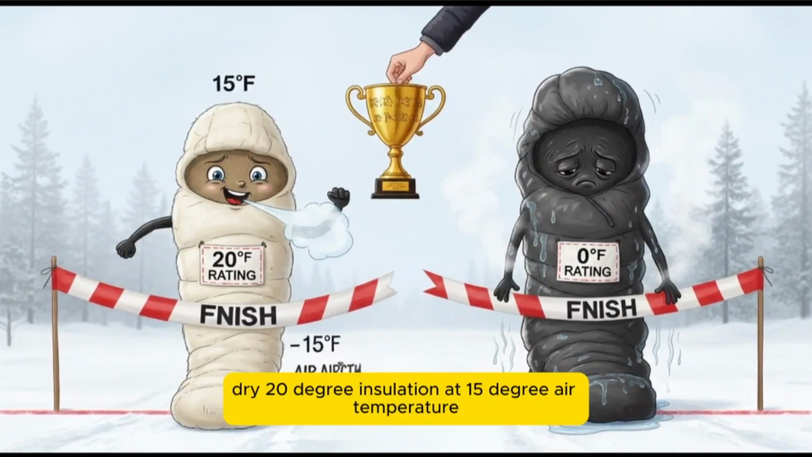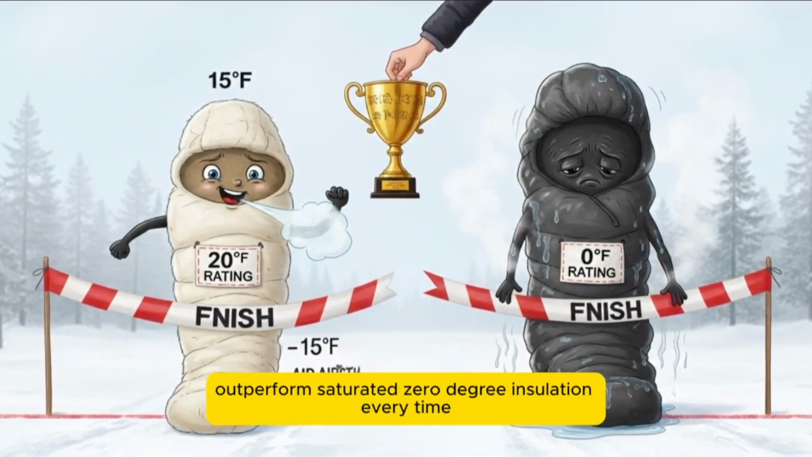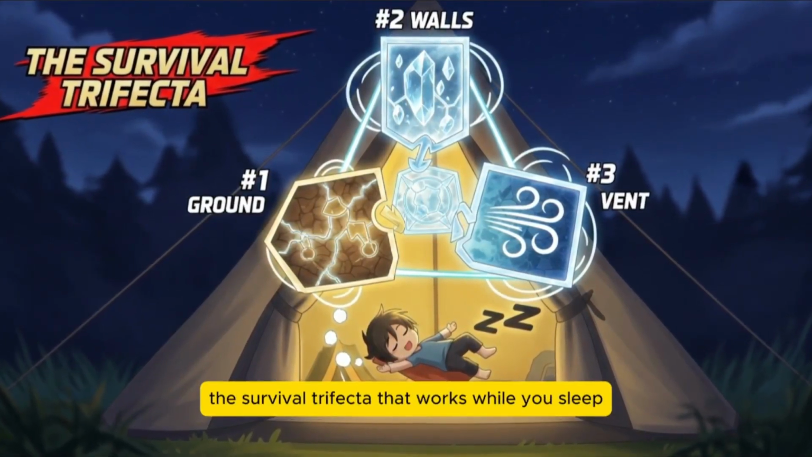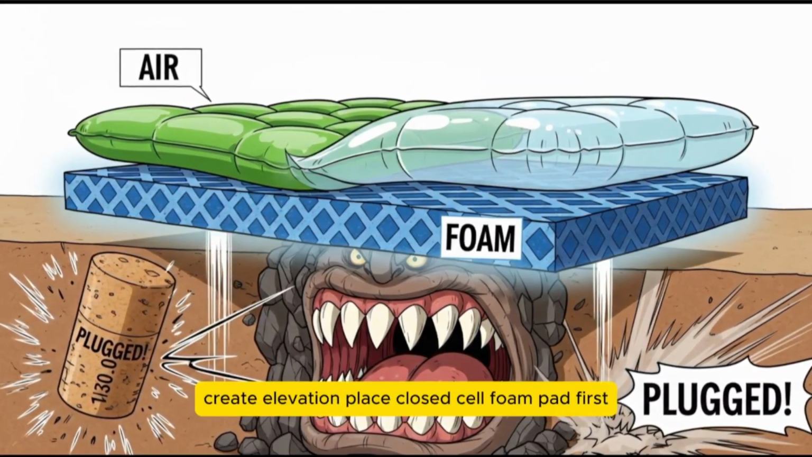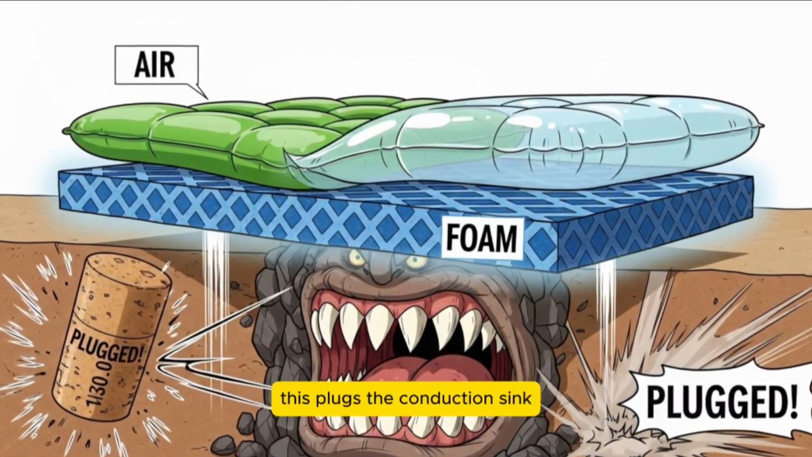Dry 20-degree insulation at 15-degree air temperature outperforms saturated 0-degree insulation every time. Now integrate all 3 traps into one system, the survival trifecta that works while you sleep. Step 1 at camp setup: create elevation. Place closed cell foam pad first, then inflatable pad on top. This plugs the conduction sink.